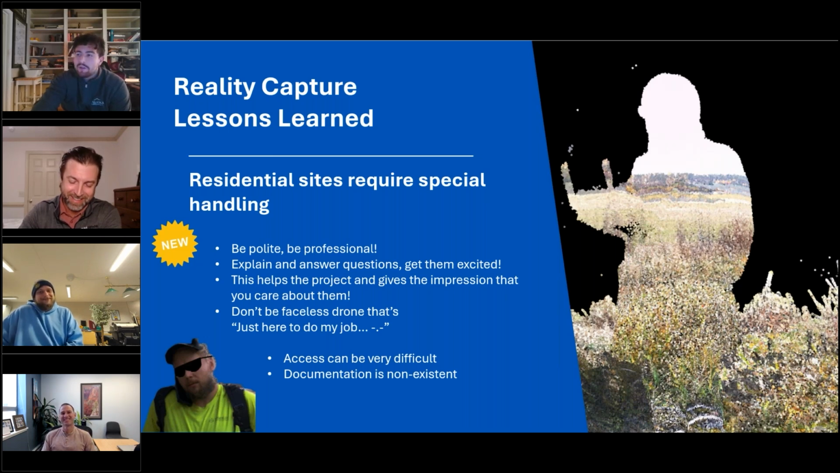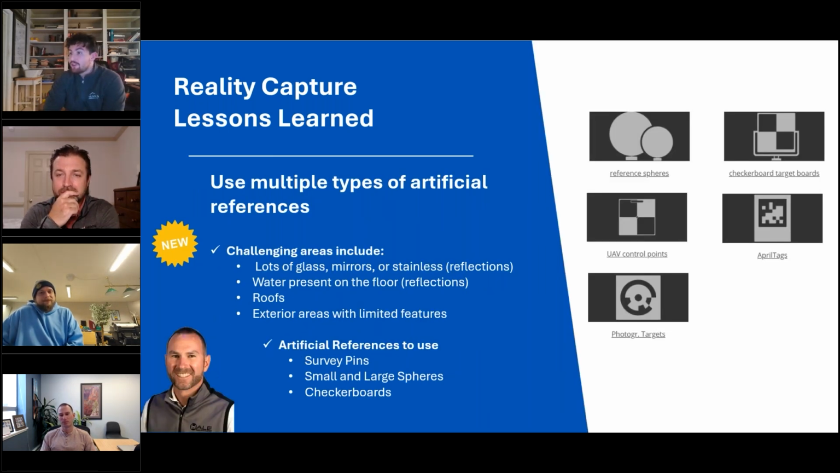Fun times. Another fun one is setting targets on site, which people think are soccer balls. I've had them get kicked. But that aside, Greg, setting out reference spheres and targets on a site with a lot of high school kids is a bad idea.